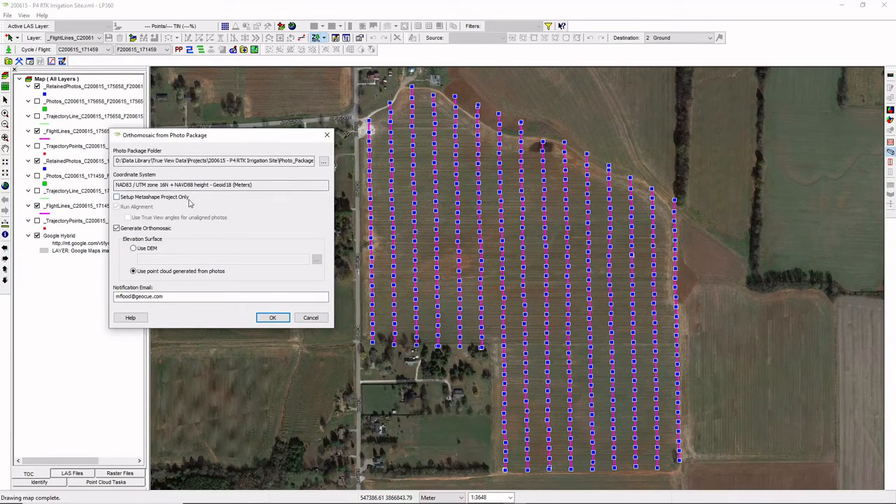Verify I've got the correct coordinate systems I want to be working in. Now, obviously, the photogrammetric processing is much more time-consuming than we have time to walk through here. I am going to show you the results, but I'll run that off, and then we'll come back when we have the results.